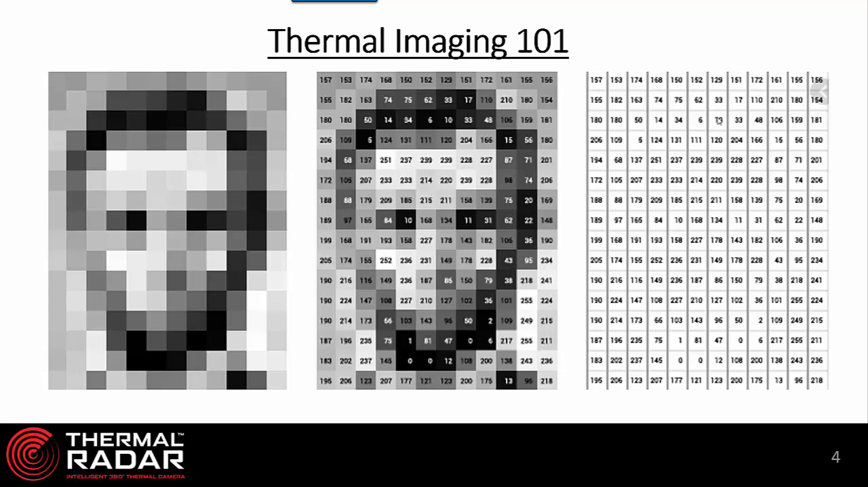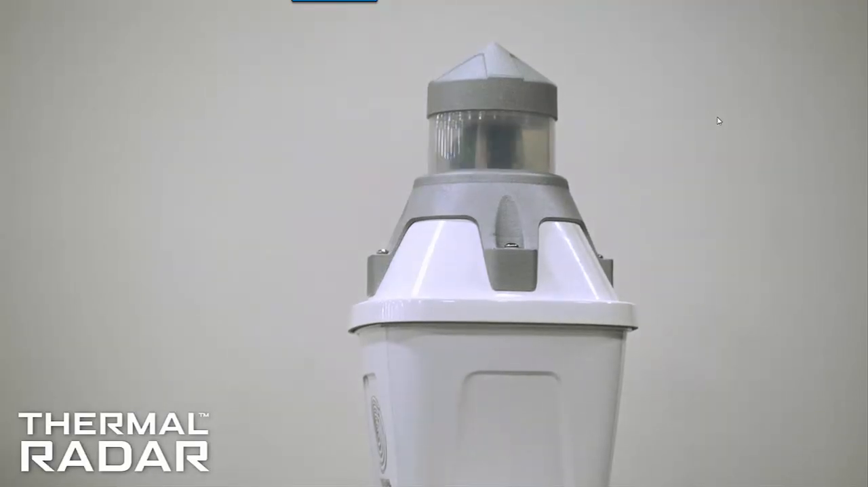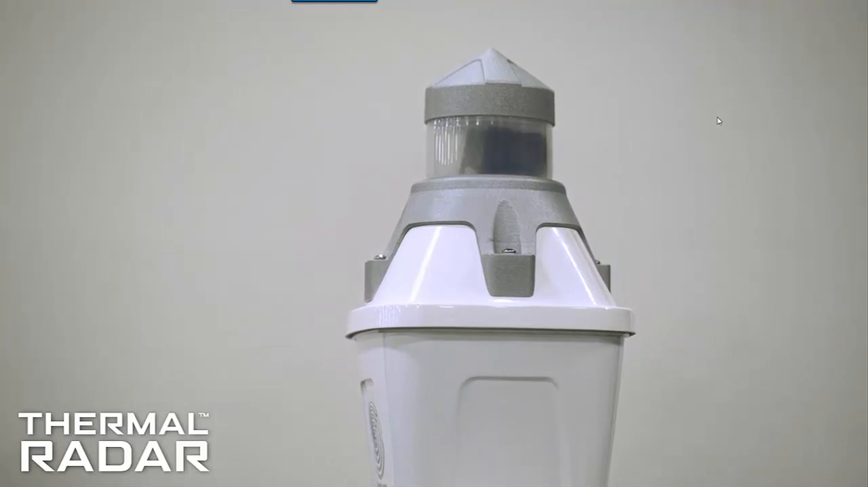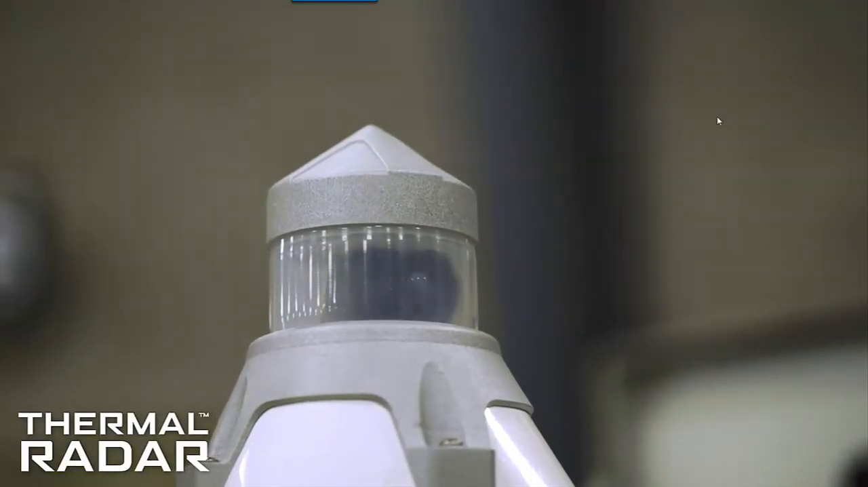Now, it could be change for the hotter or change for the cooler. For us, we're looking for pixel change. So what makes thermal radar incredibly unique, we are a thermal camera. We use a FLIR thermal sensor, a Boson sensor, in our thermal radar, but this is what makes us unique. We rotate the thermal sensor, so you're maximizing the capabilities of the sensor.